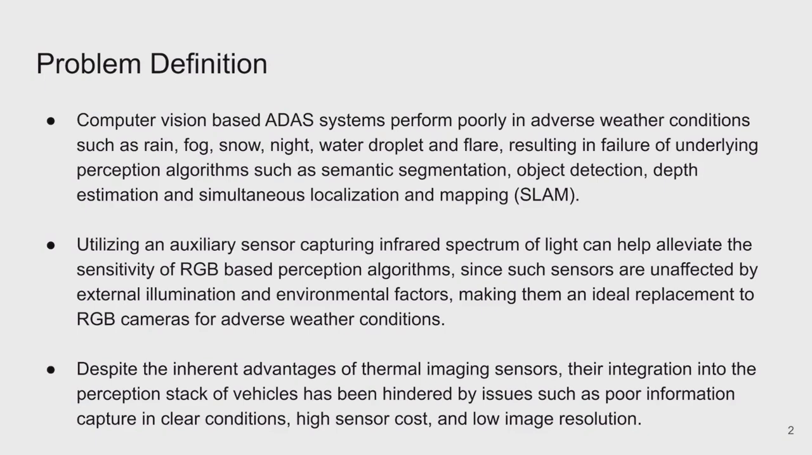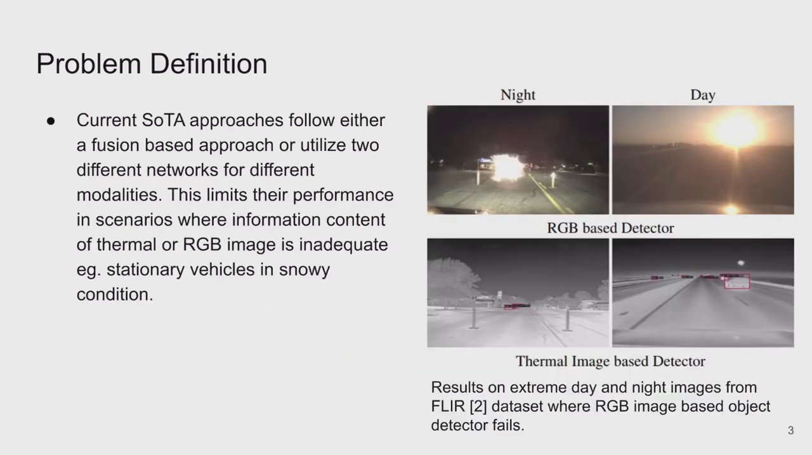Utilizing an auxiliary sensor capturing infrared spectrum of light can help alleviate the sensitivity of RGB-based perception algorithms since such sensors are unaffected by external illumination and environmental factors, making them an ideal replacement to RGB cameras for adverse weather conditions. Despite the inherent advantages of thermal imaging sensors, their integration into the perception stack of vehicles has been hindered by issues such as poor information capture in clear conditions, high sensor cost, and low image resolution.